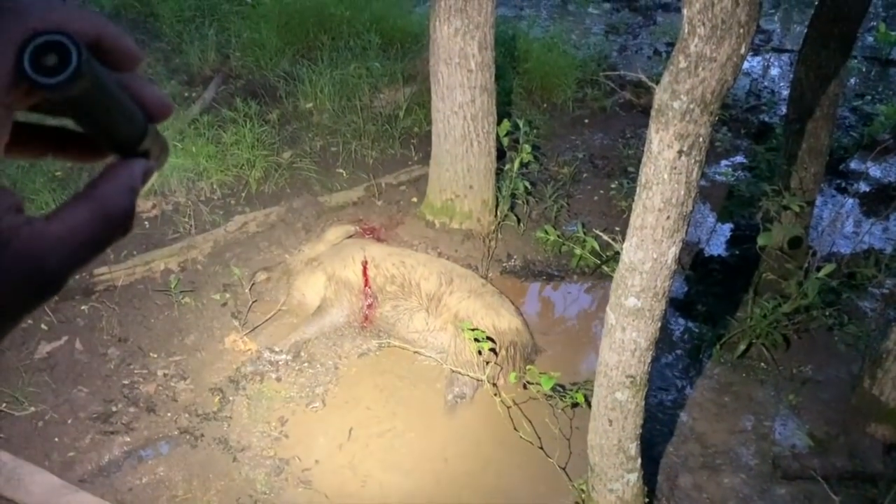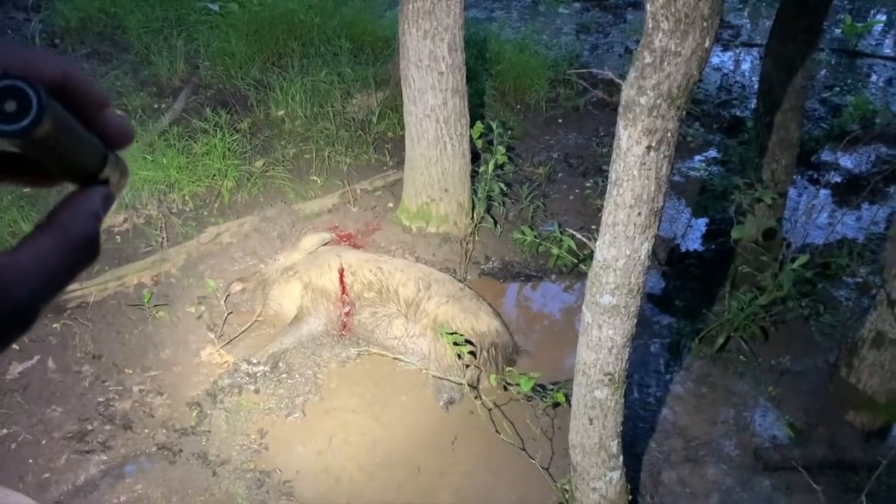And I had to weave that bullet right through these trees, man. I honestly didn't think I was going to be able to hit him. I thought the projectile would hit a vine or a tree limb and deflect, but it didn't. And dropped him right here. He's got his nerves. He's dead.